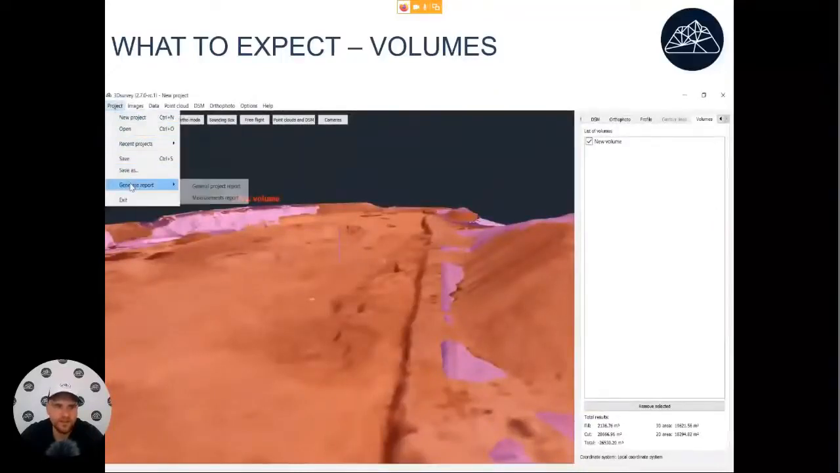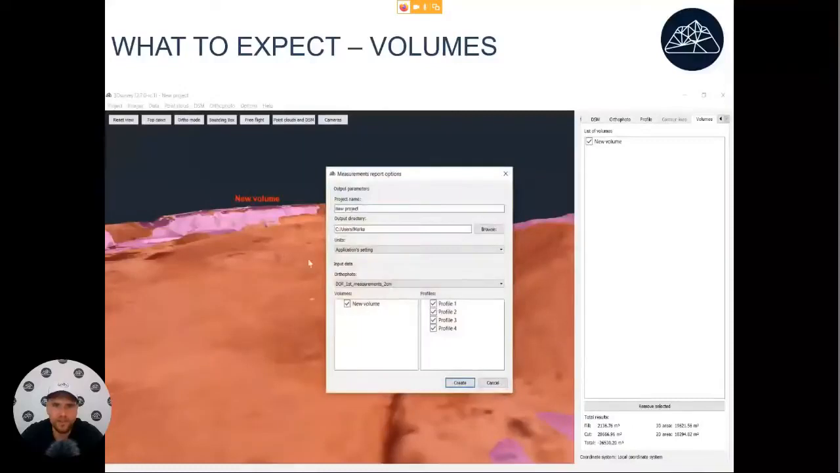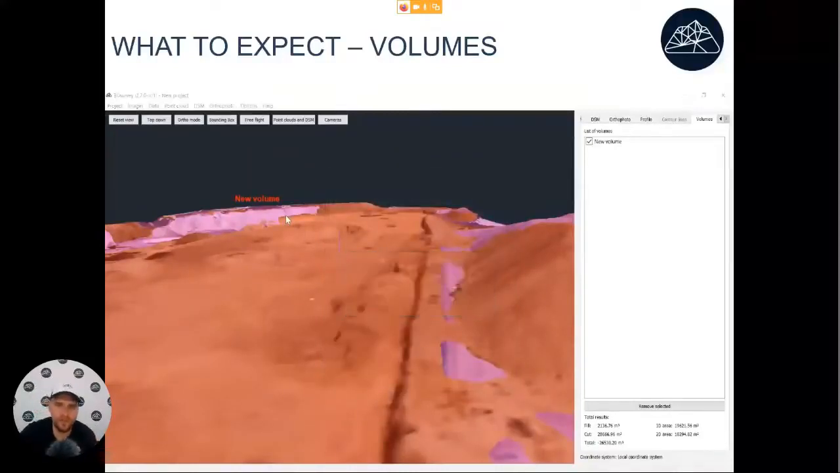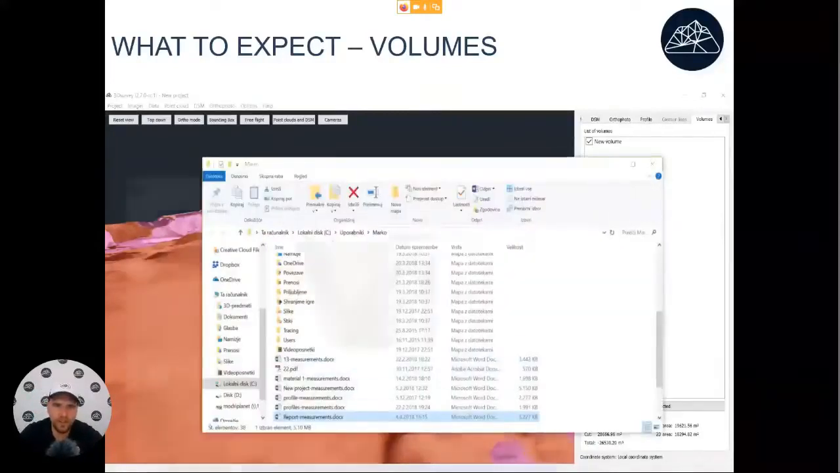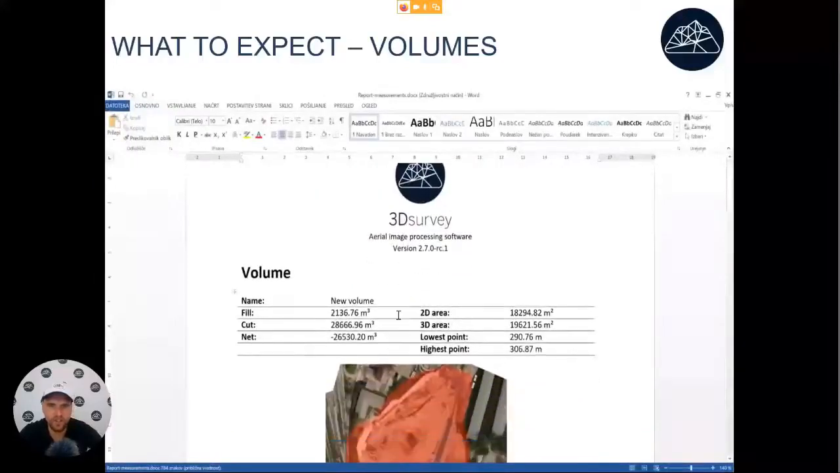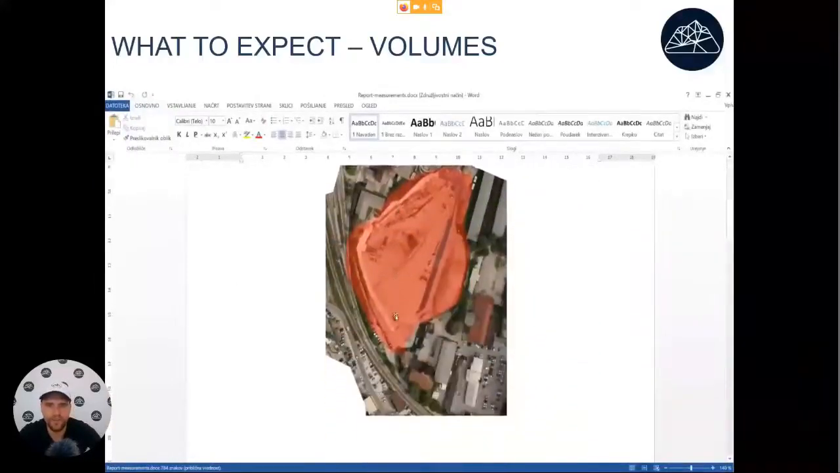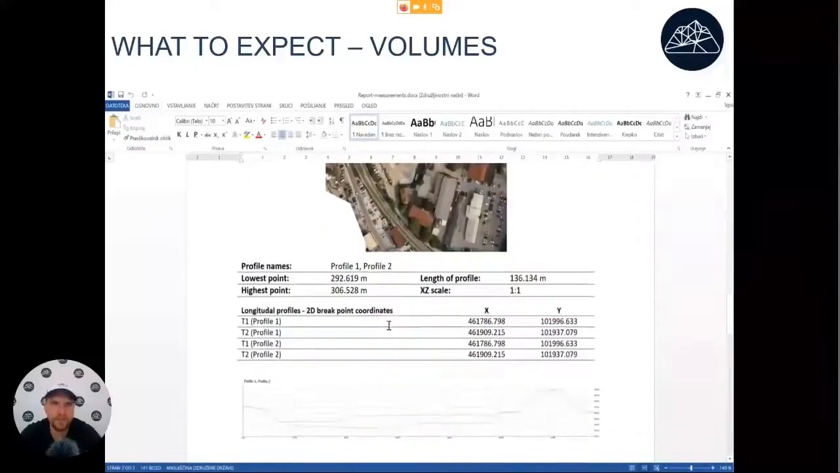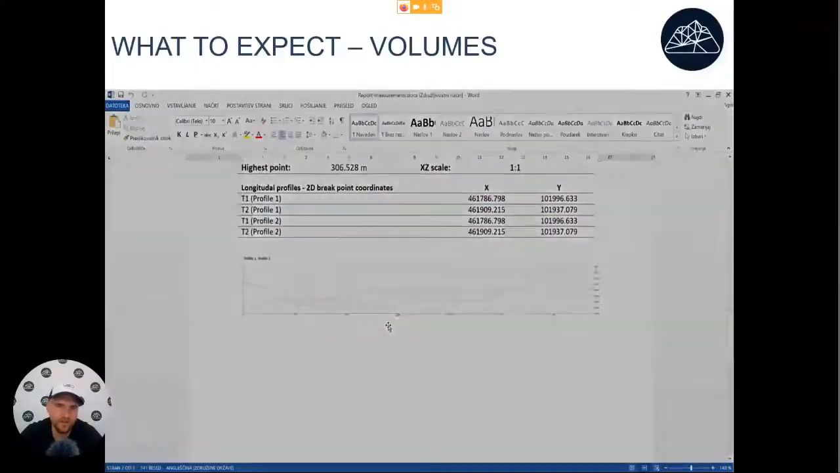Okay, so now also generate report, measurement report. Just select which volumes you want inside, which vertical cross sections, select the name for the file, and what you will get will be a Word document showing you where you calculated the volume, what the volume was, and where we have those vertical cross sections. And also the cross section view.